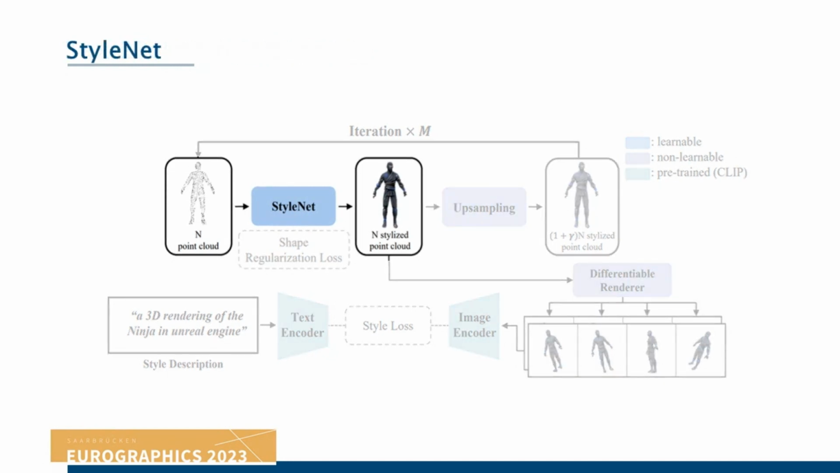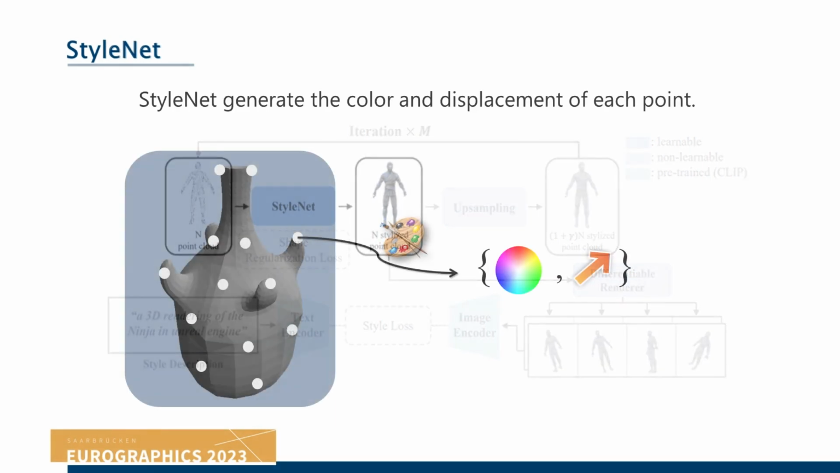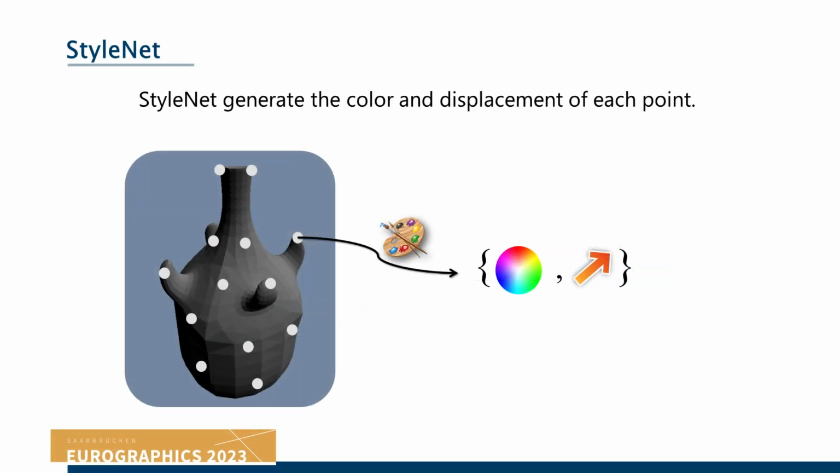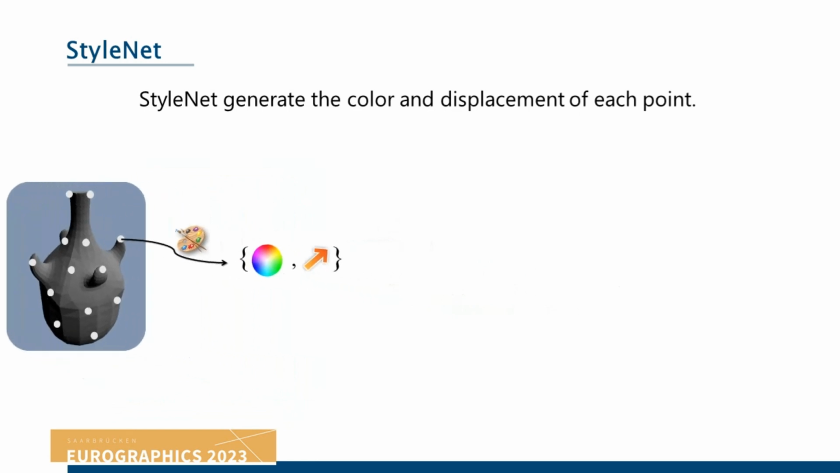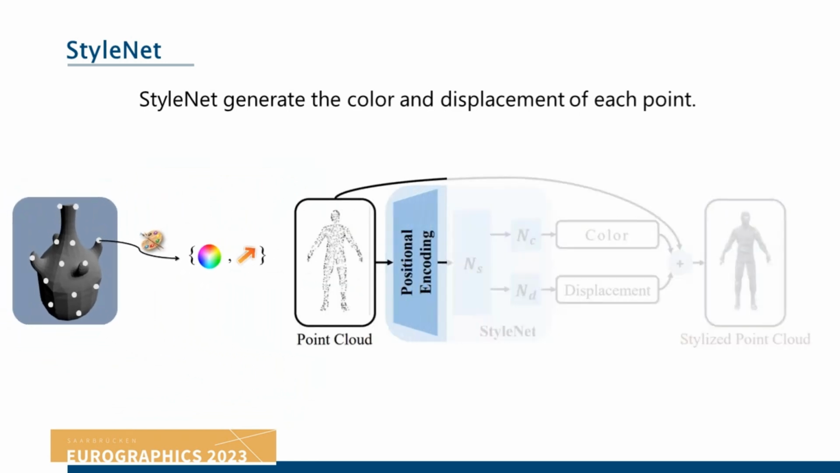One of the key modules in our pipeline is StyleNet. StyleNet is a neural network that generates the color and displacement of each point. Given the XYZ coordinates of the input points, we first apply positional encoding to capture high-frequency details.